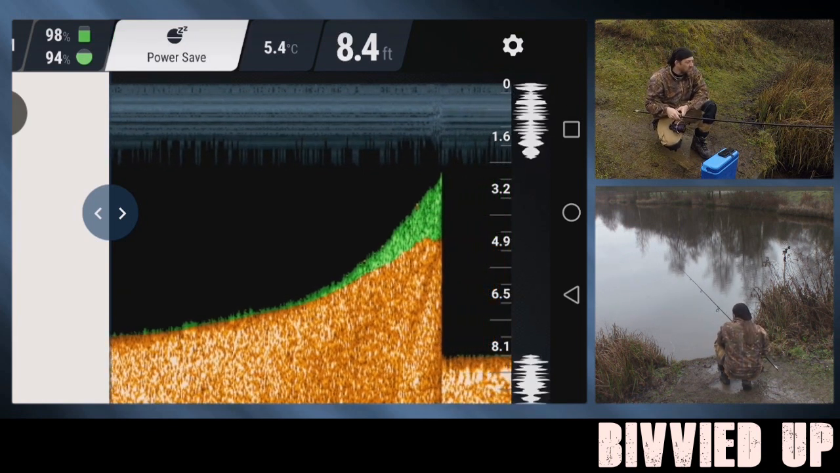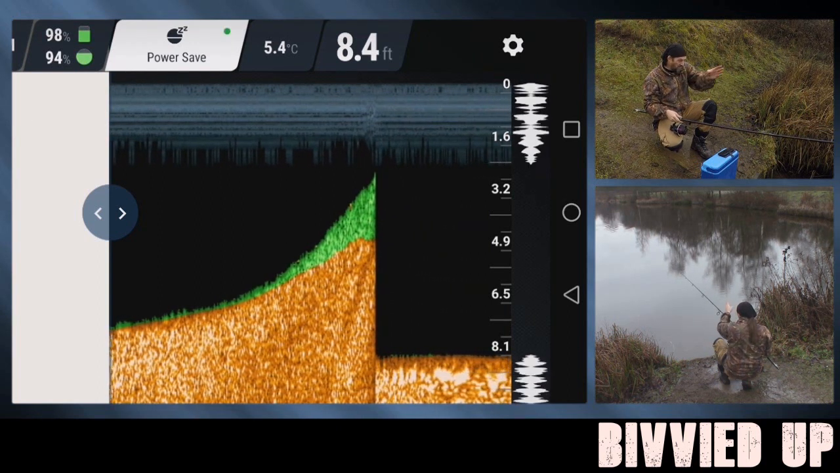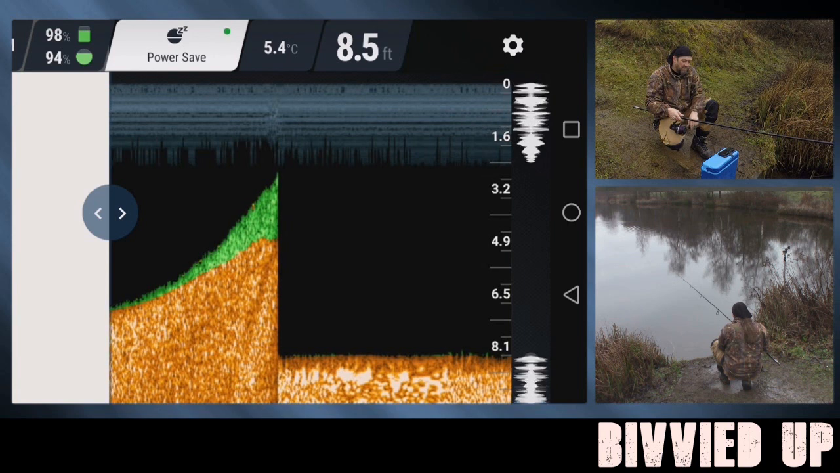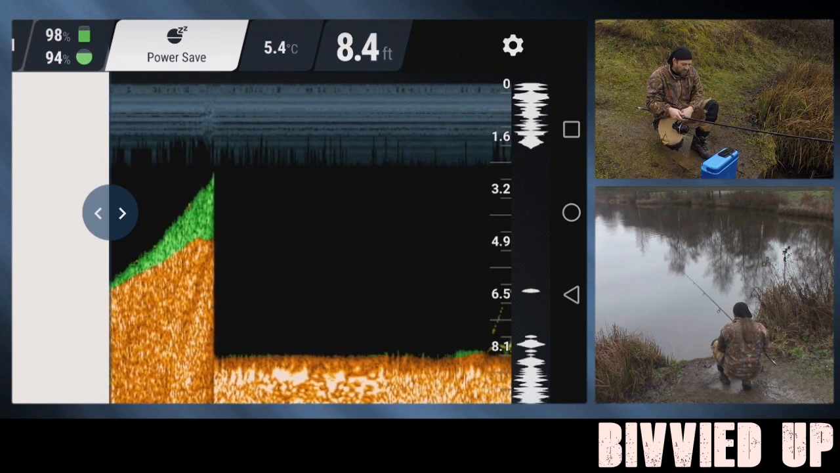And we're in 8 foot of water there, so it's getting progressively deeper as it comes from my right, moving across to the left. And that could be, it's almost centre of the lake, so that could be just the bit where it was dug out the most. You know? Still quite a solid bottom.